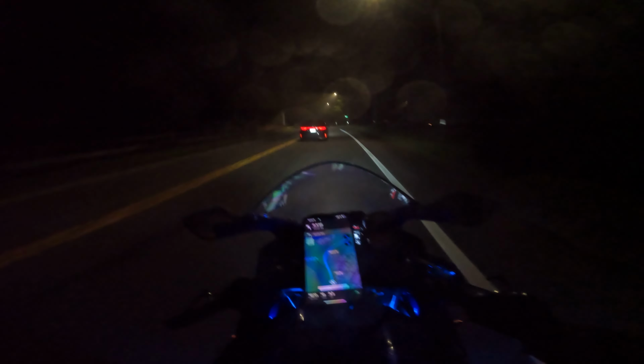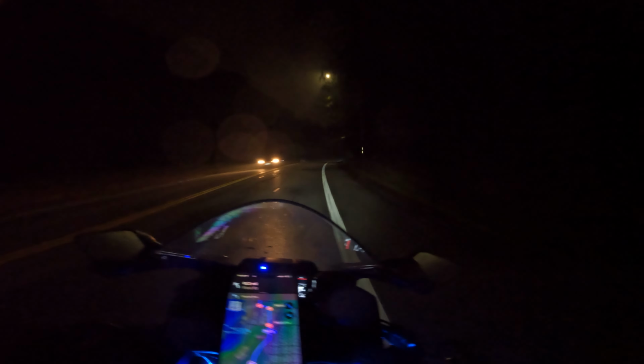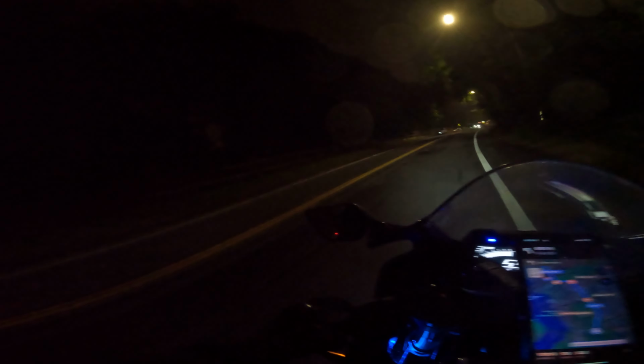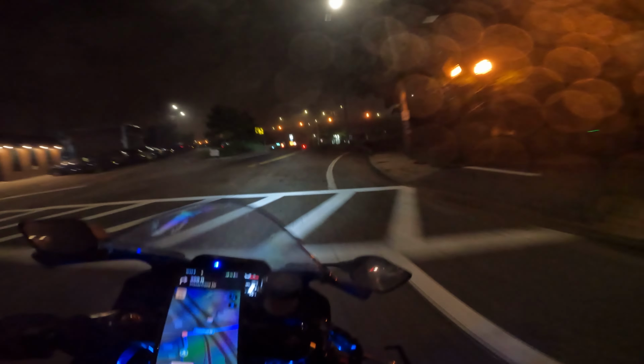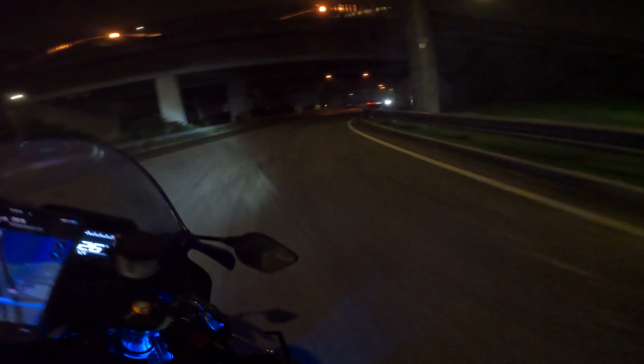Because of the rain and everything, man. This weather really sucks over here in the state. It's not good at all. I don't know if you guys can tell on the camera, but it's super foggy. I can barely see right now because of the fog.